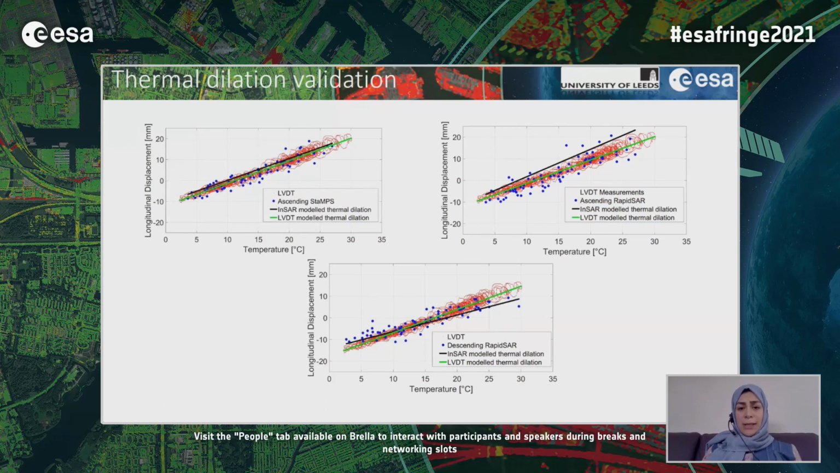We also plotted this displacement along the bridge against temperature for both LVDT and InSAR, and also plotted the fitted linear trend to both. And we can see a level of agreement between the estimated linear trend from LVDT and InSAR from different geometries or different algorithms.